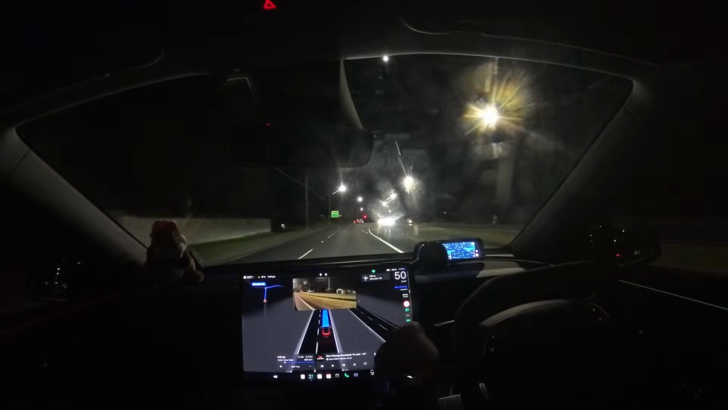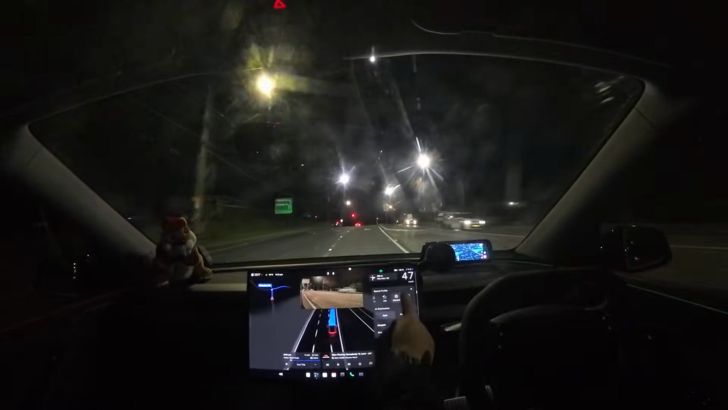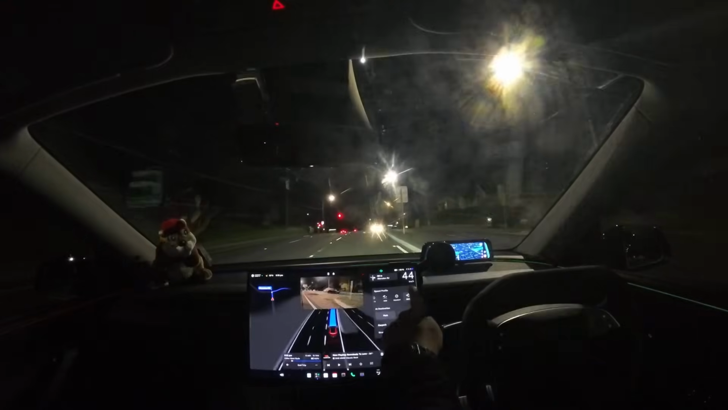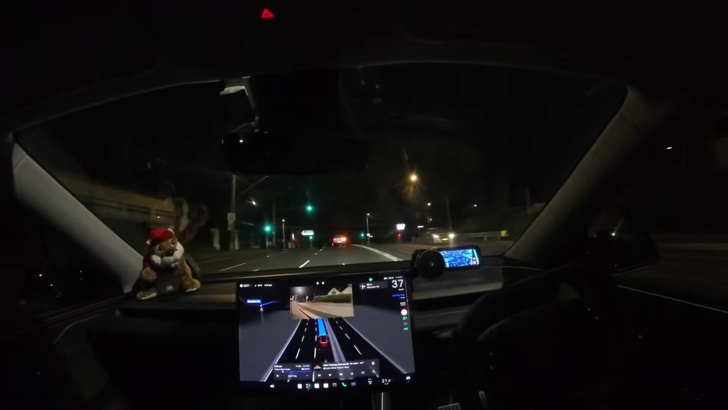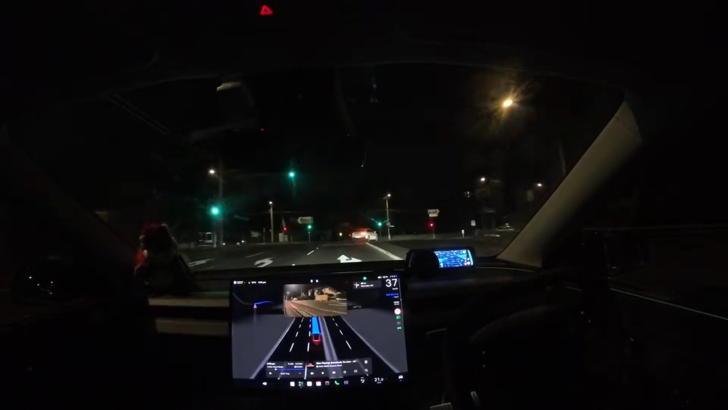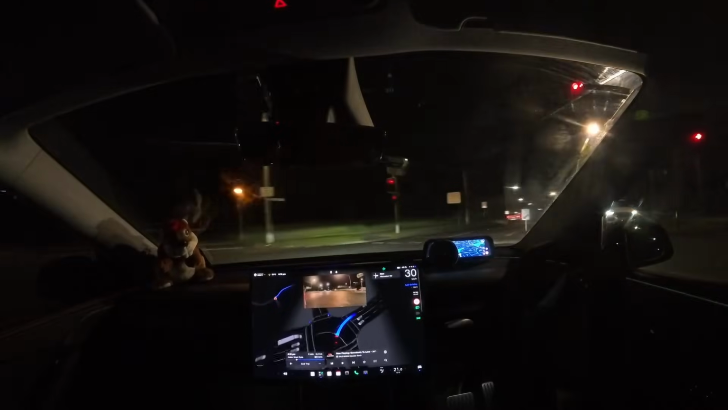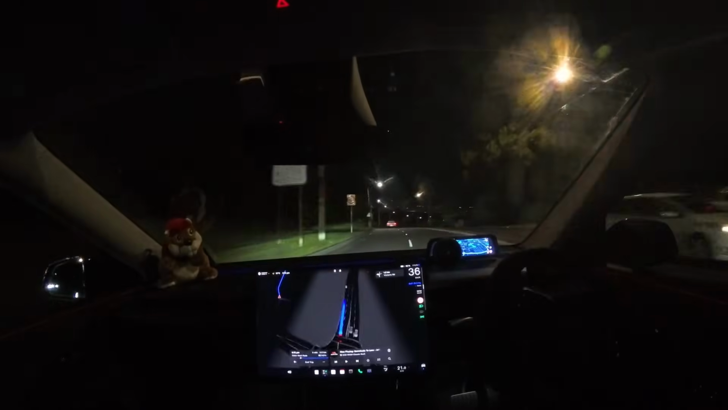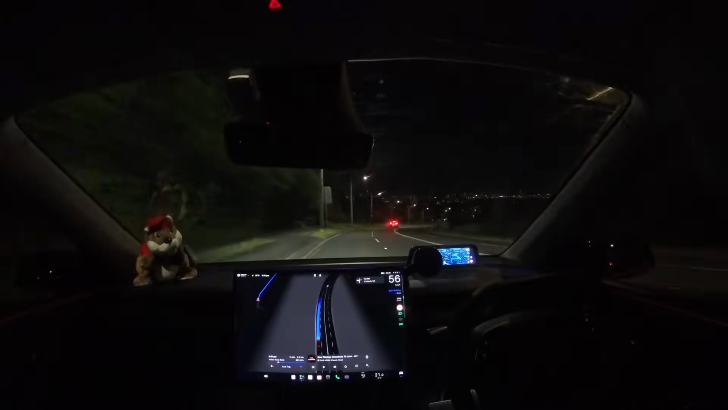Here is actually a good test. I might actually move it to hurry and see what it does, but I'll put it on hurry and see how it treats this right-hand turn. It's actually taking it like a normal, like a Sydney person who knows how to drive.